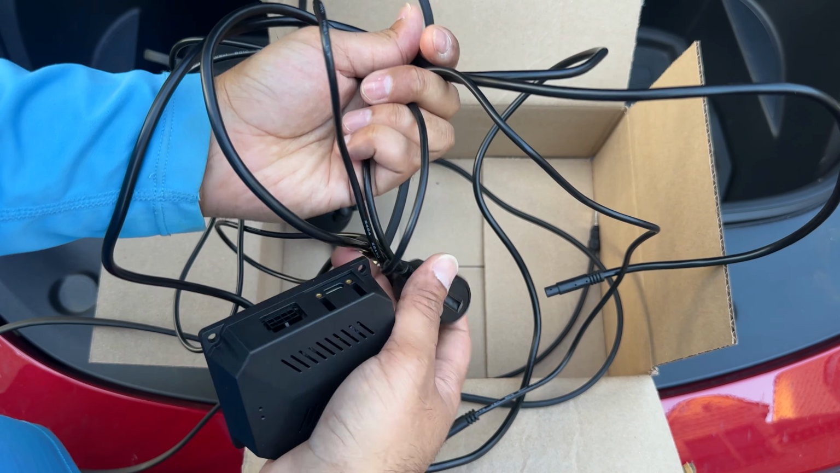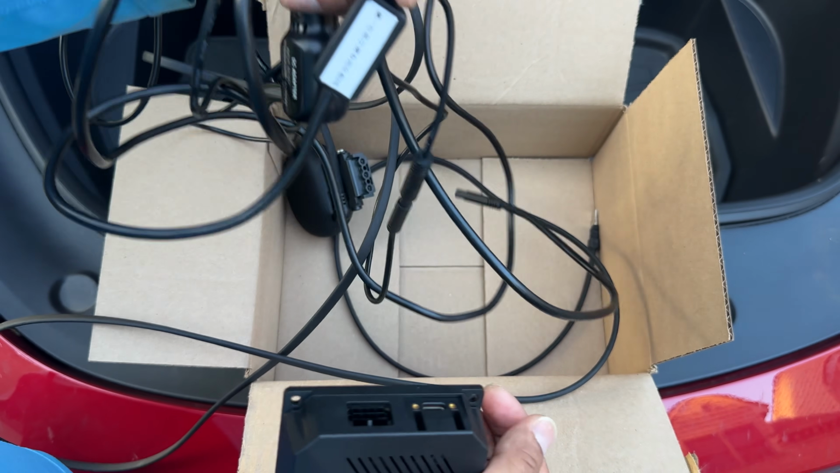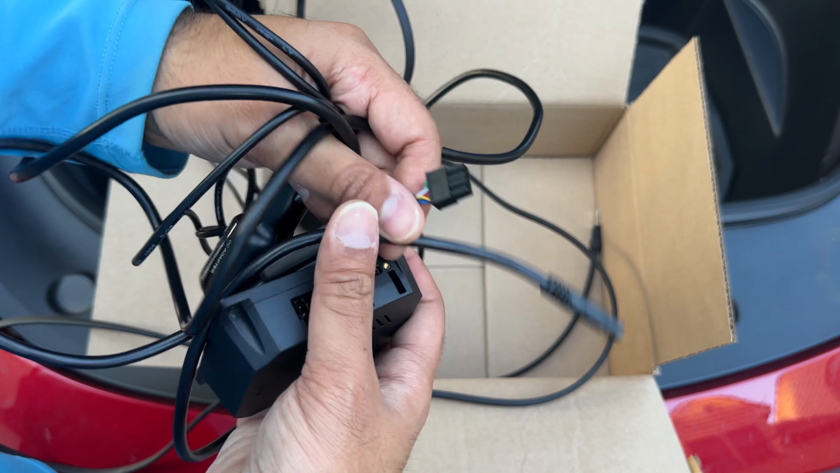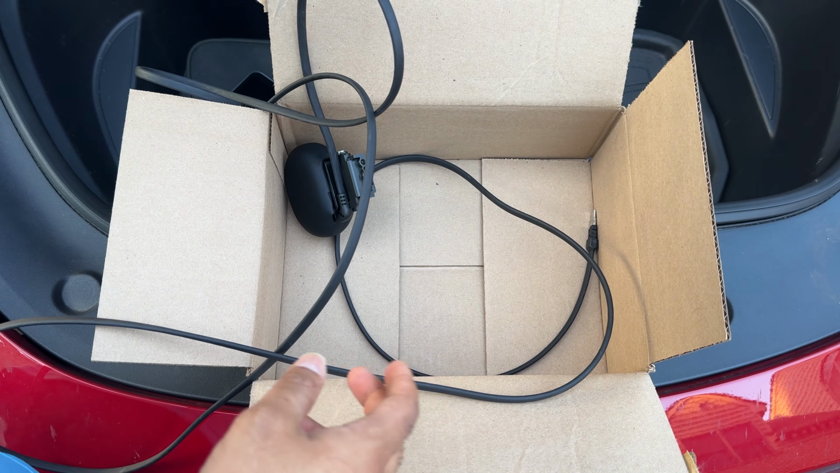Then there's this power. It comes from the DC power adapter, and it has this plug that plugs into the control center, and then this goes and plugs into the display that we showed you earlier. So that's the power component of this. I'll of course show you how to do this here in just a second.